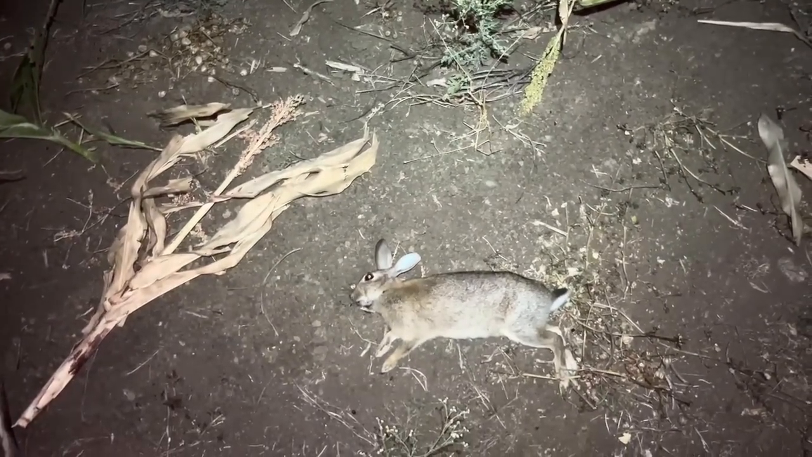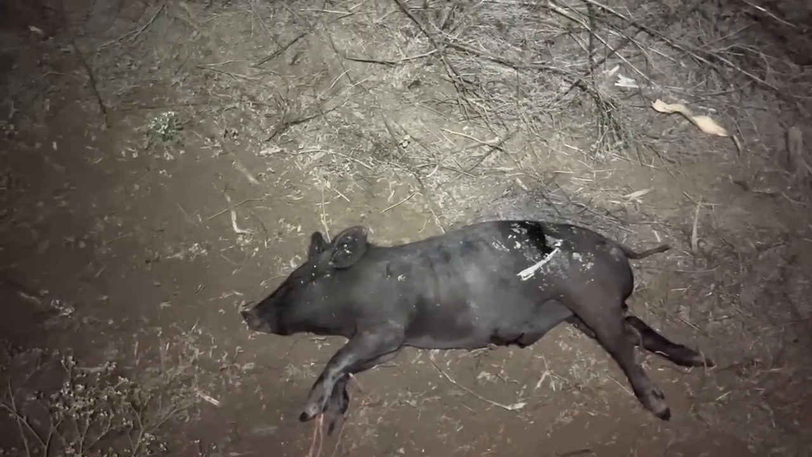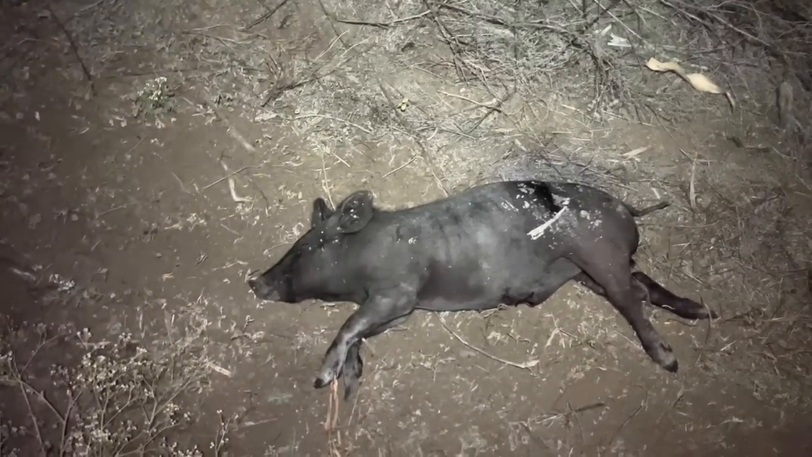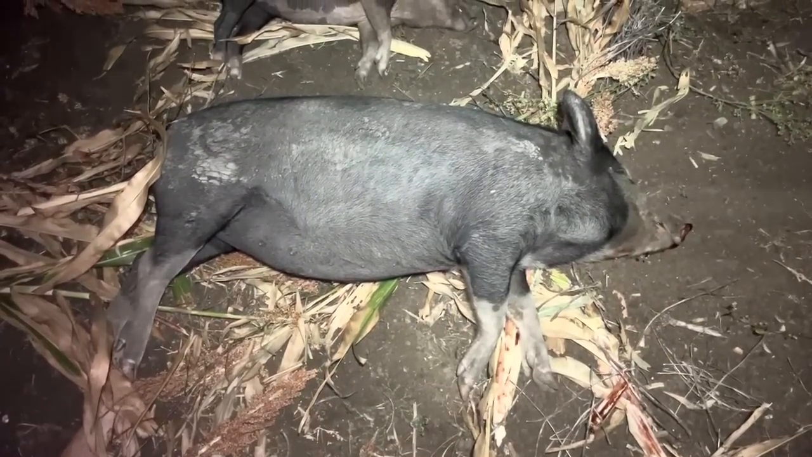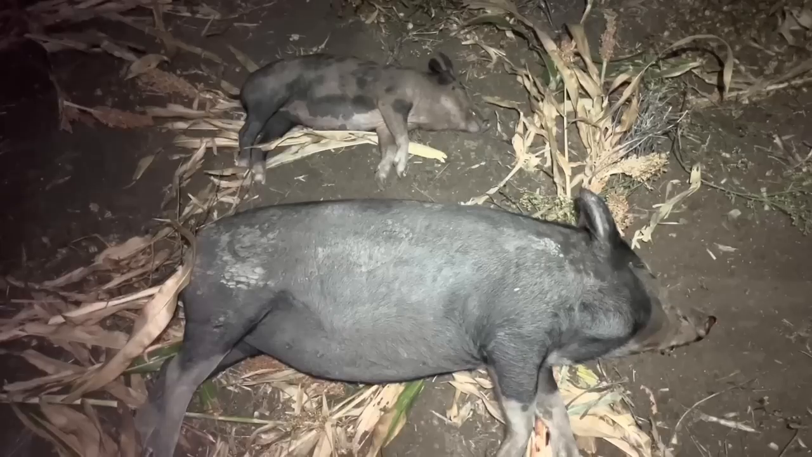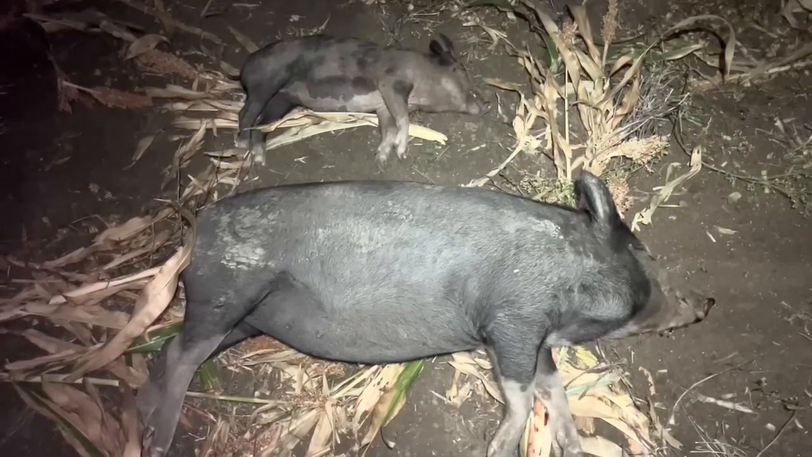Anyway, another little rabbit. We'll go and find the rest of these piggies. Well, that's number 8, I think. Little piggy. Well, here's pigs 9 and 10. I'm pretty sure that's about all.